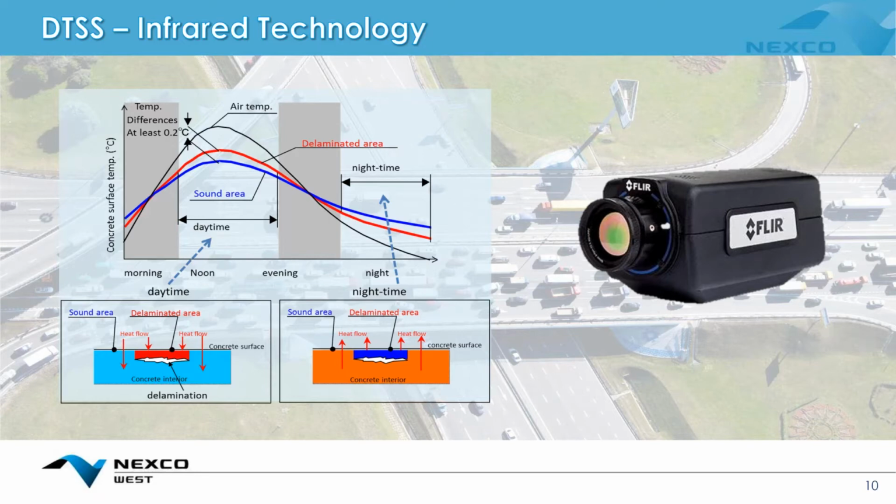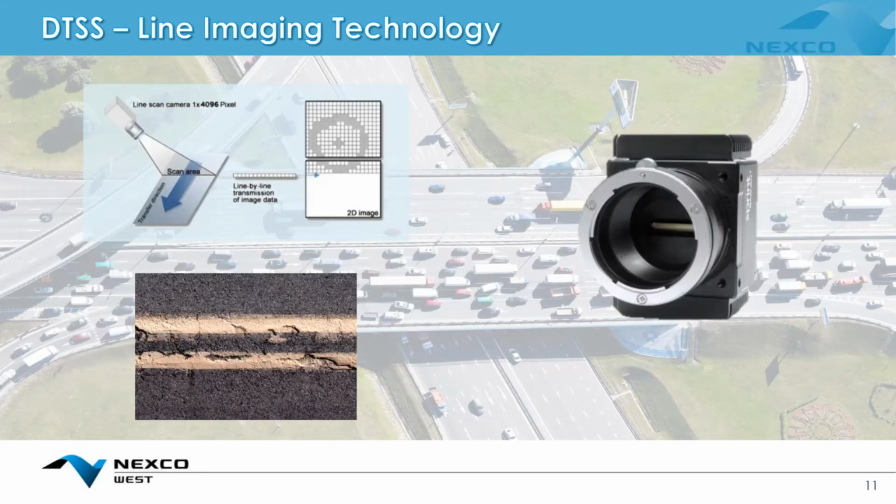So these are instances of debonding in the concrete that you usually can't see with the naked eye, but infrared can during times of temperature change in the day or the night. And then to capture the nitty-gritty, the cracks, spalls, and all of that, we use line cameras.